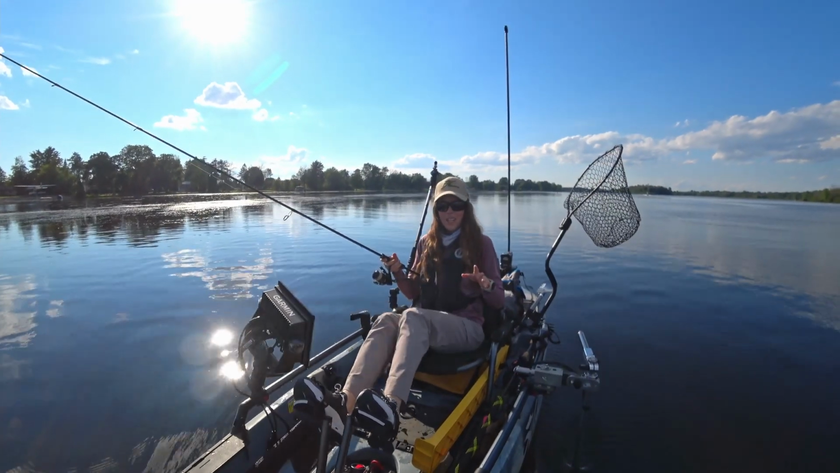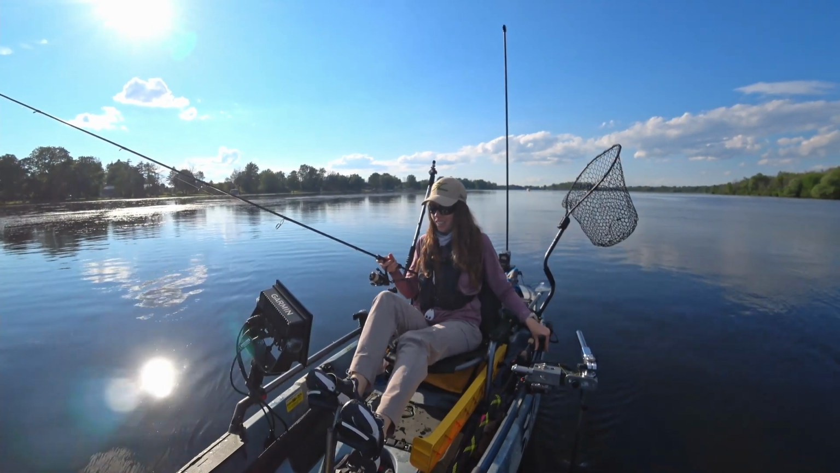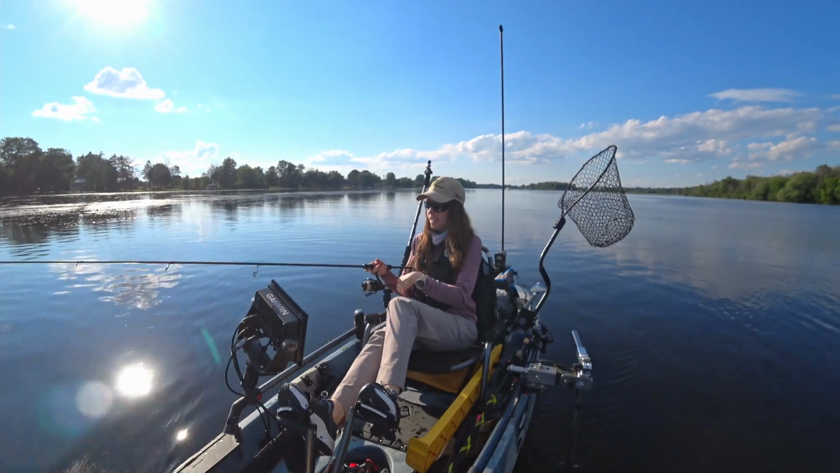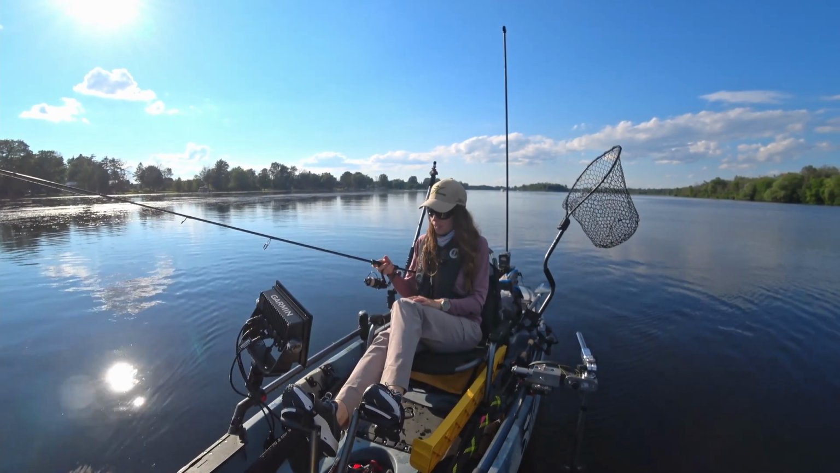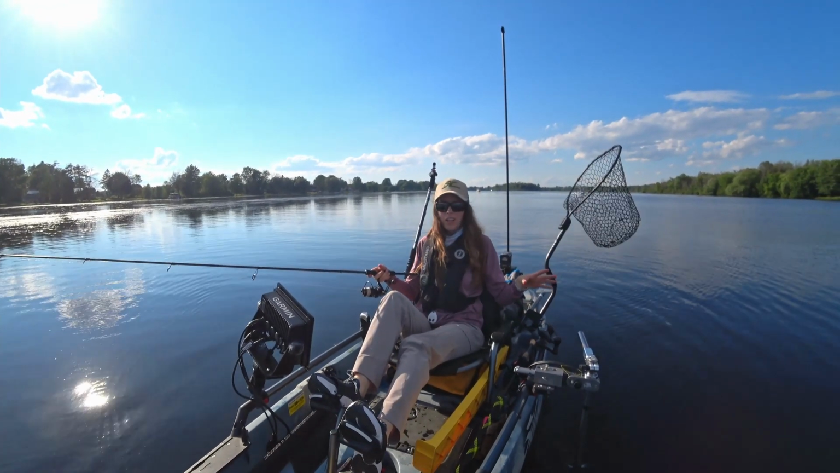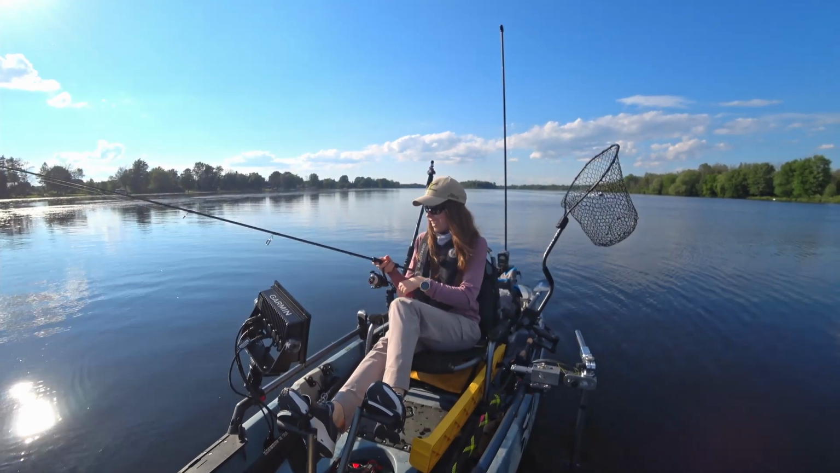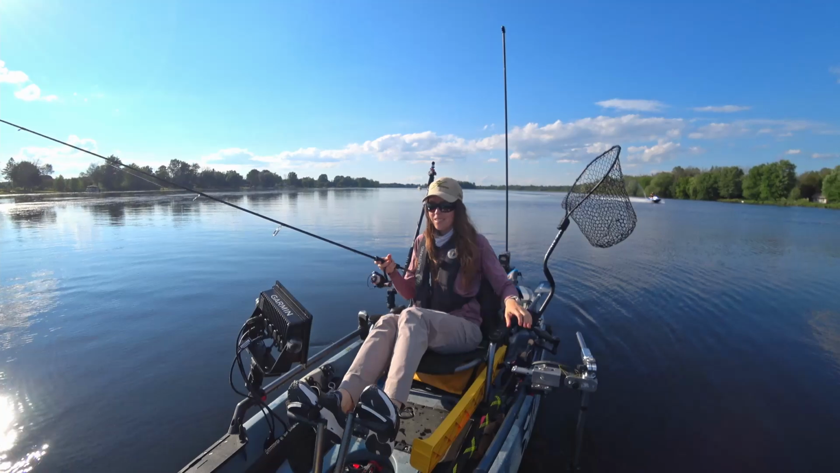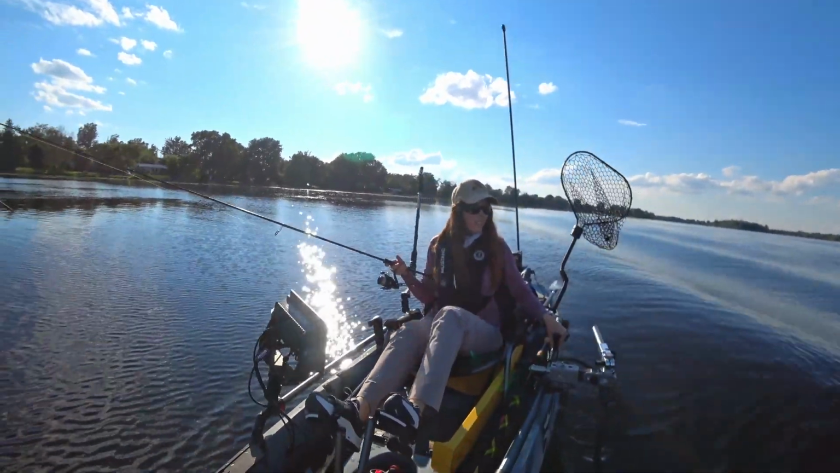So this is my first time running a Livescope on the kayak, and I'm obviously loving it. I will be getting set up so that I can film this screen, just so you guys can see exactly what I'm seeing. But this is my first run out with it, and honestly, awesome. I'm really pleased. Oh dear. Some nice waves going on.